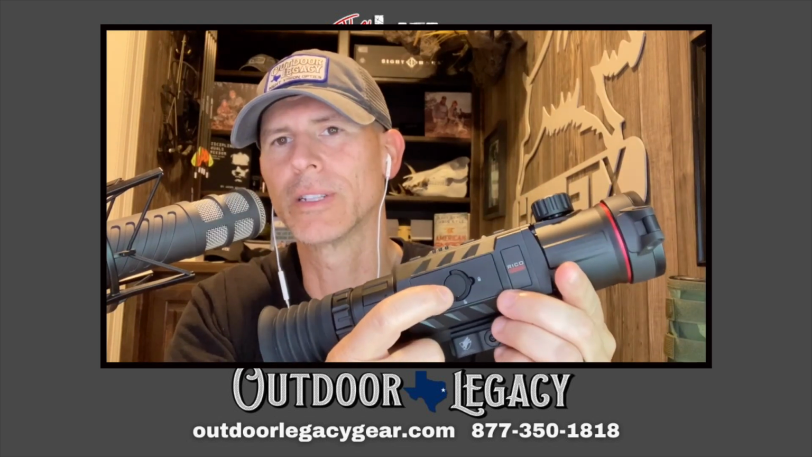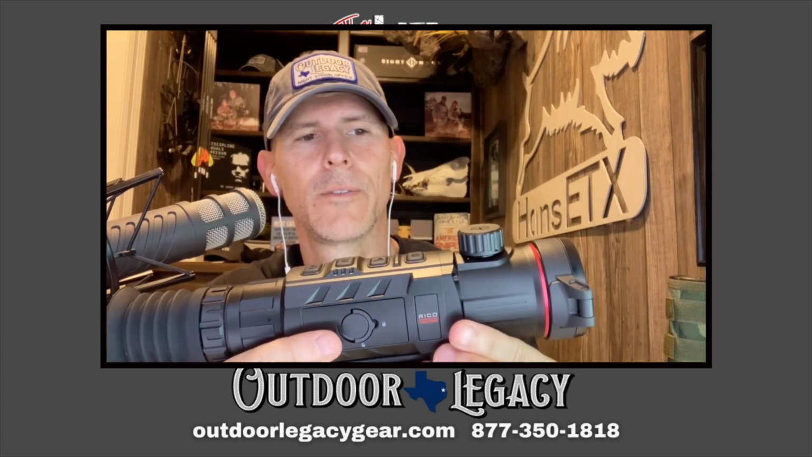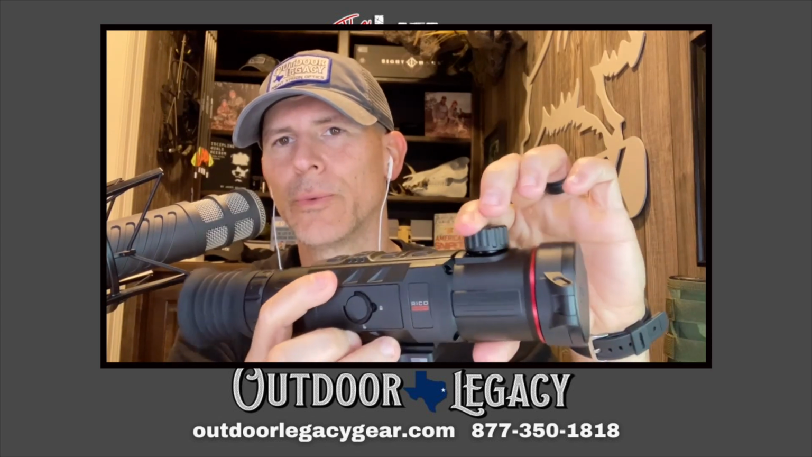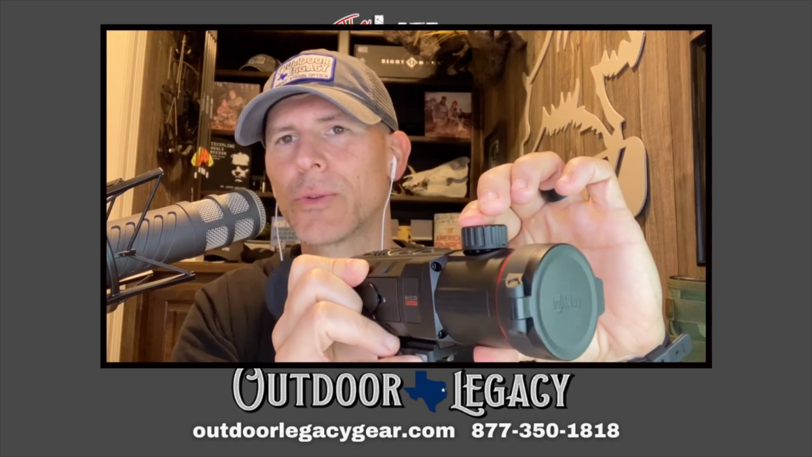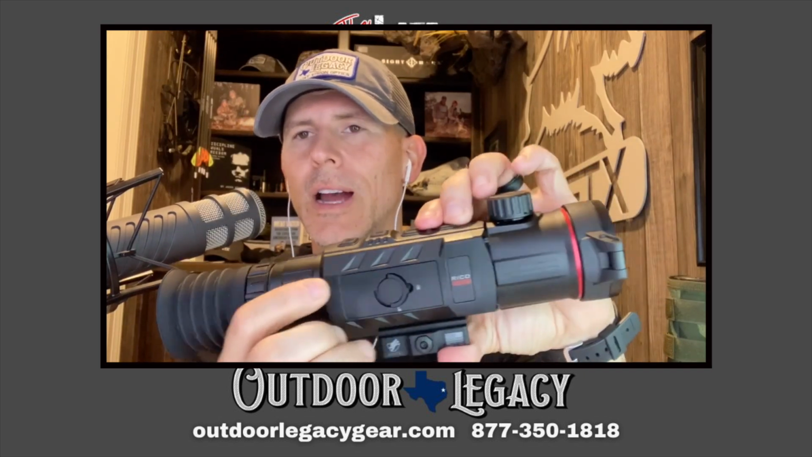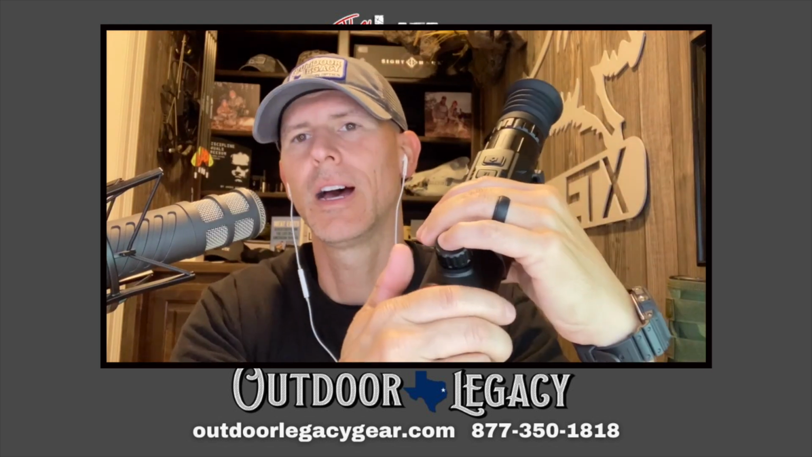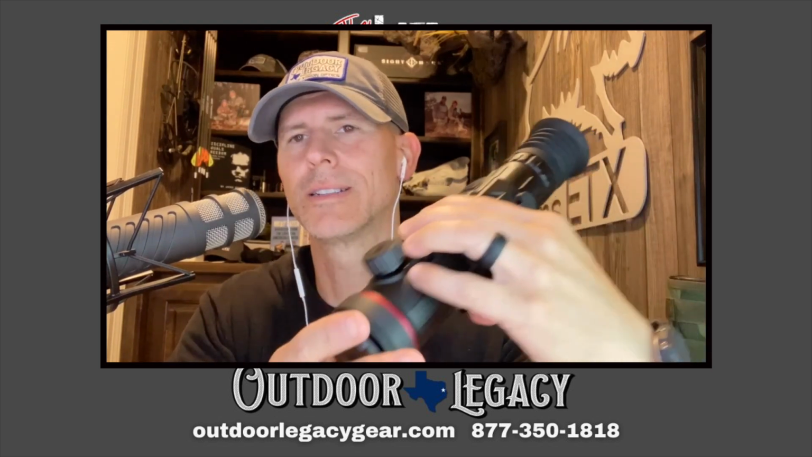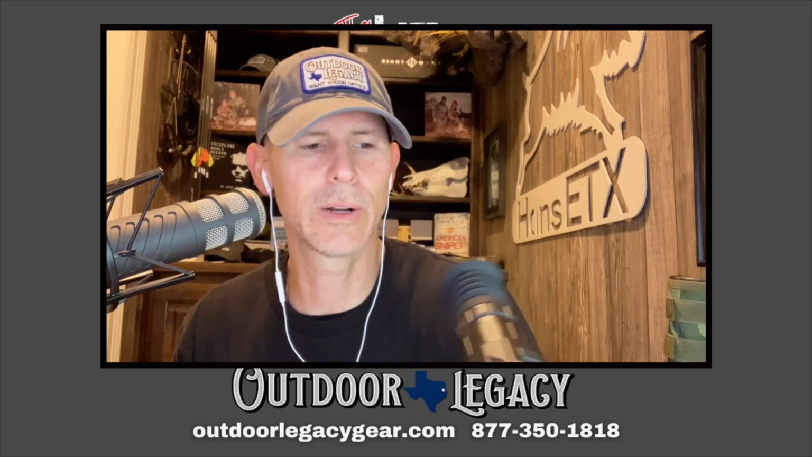You've got your battery compartment on the side where the battery slides in and out of. Dual focus. Now the focus knob right here is right on top. That's where when you're turning it to increase the magnification from 1.5x to 3x, that knob on top is actually where you focus it as well. So you got the focus there, eyepiece diopter focus, rubber eye cup that does remove if you want to take it off. It does have the plastic lens cover, very sturdy, doesn't move around. It's not going to flip open or flip closed while you're trying to walk around with it.